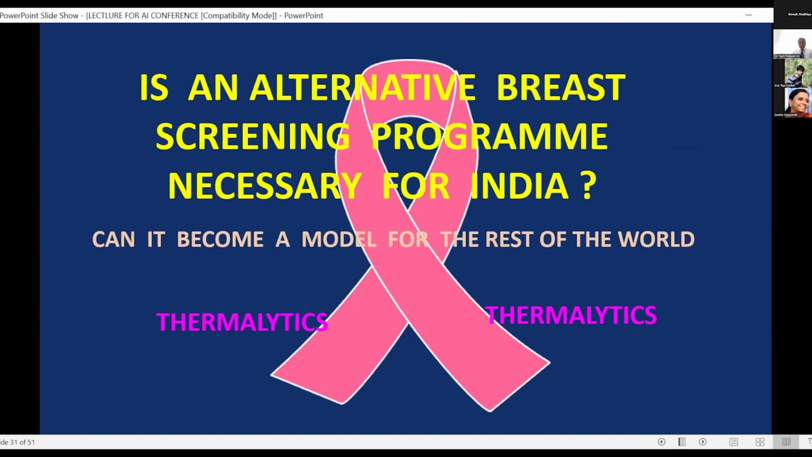Earlier I had an accuracy of about 85 to 86%, both with thermal imaging and ultrasound, whereas with thermolytics alone, the accuracy has gone up to about 92%. That is a large difference between us directly visualizing the image and an artificial intelligence computer visualizing the image. That is the advantage thermolytics has given us.